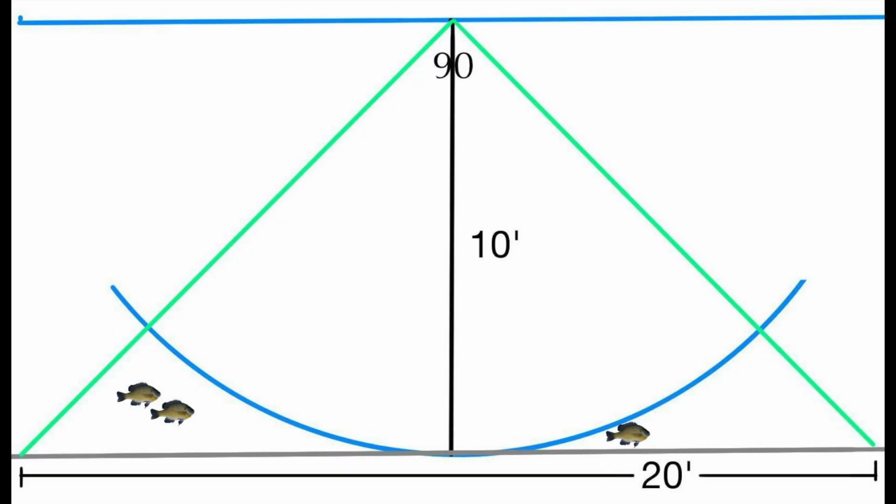So if you're 10 foot to the bottom, you get a fish that's a foot off the bottom, but he's well off to the side, let's say 15 foot off to the side, he's going to be well further away from the cone, even 10 foot off to the side. He's going to be further from the cone than the bottom is that's showing up on your transducer, so you will not see that fish.